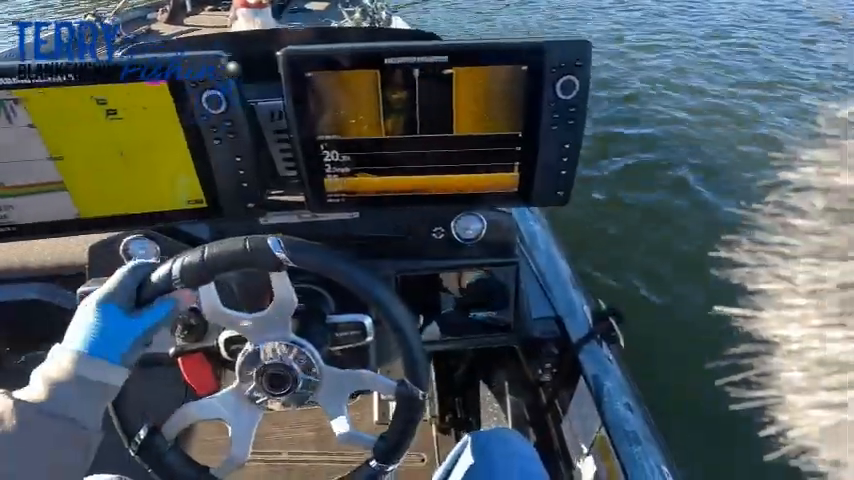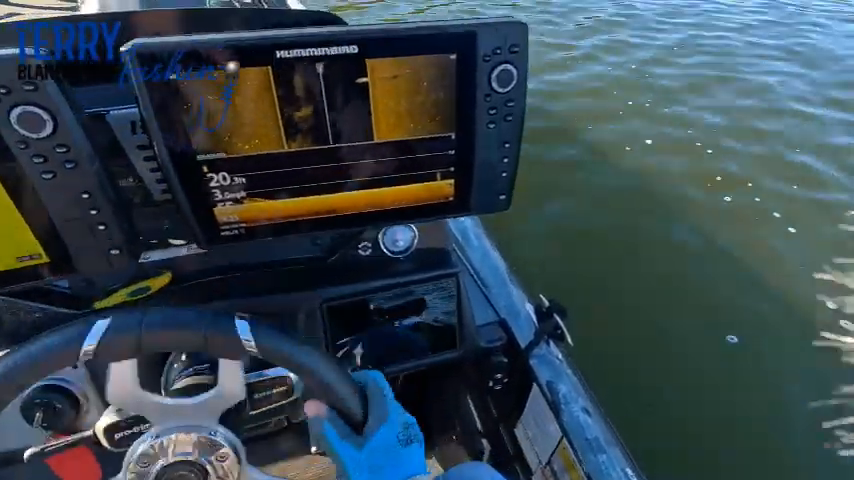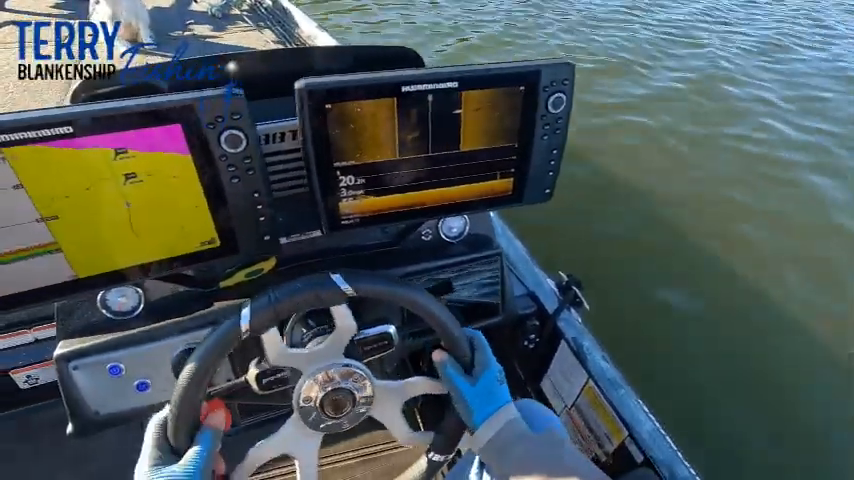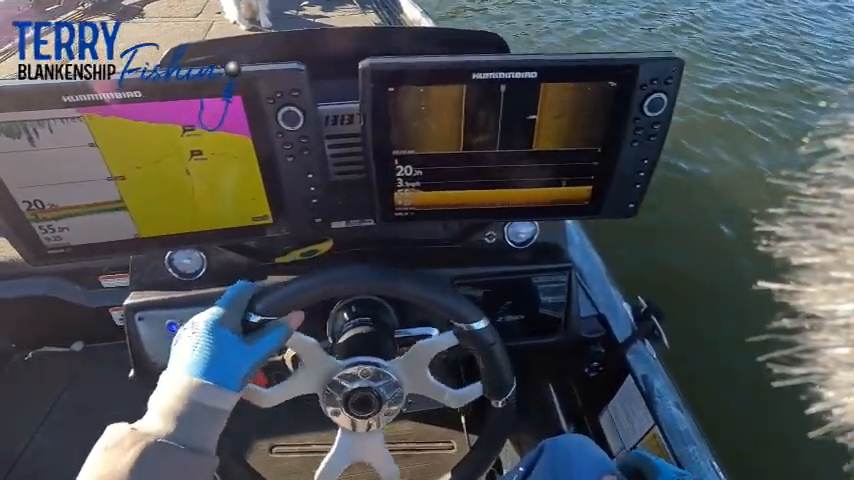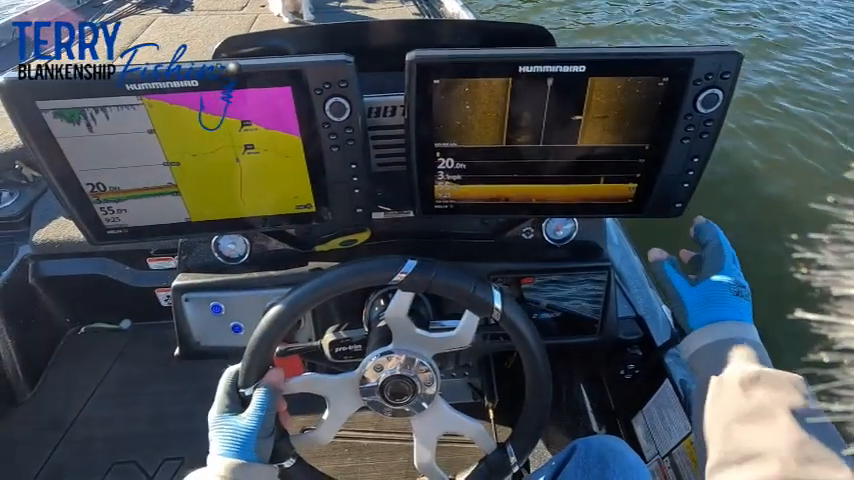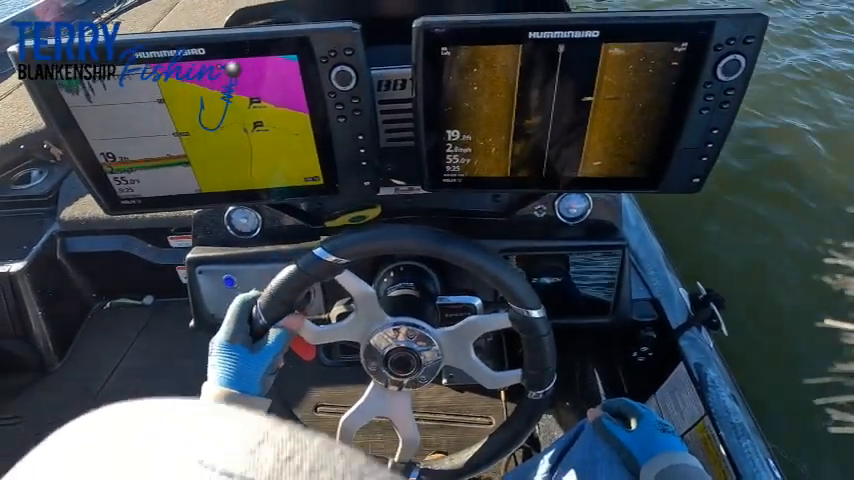Alright, we're on our first mission to try to find some crappie that's scattered around in some brush piles and stuff. You can see we're in 20 foot of water. I'm going to look shallow today, but I want to look deep too as we go. So we got to look this over pretty good and see if there's going to be any fish in here.